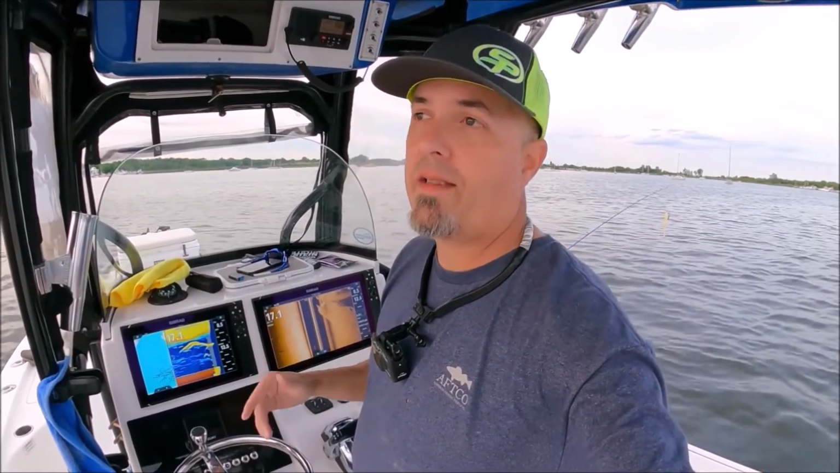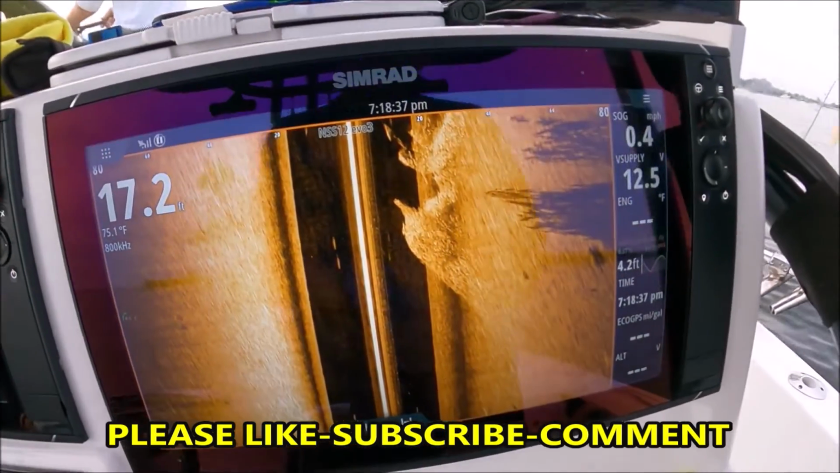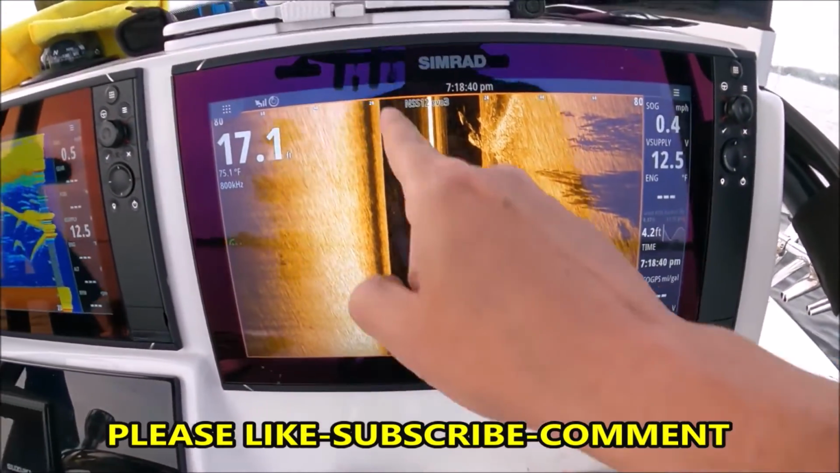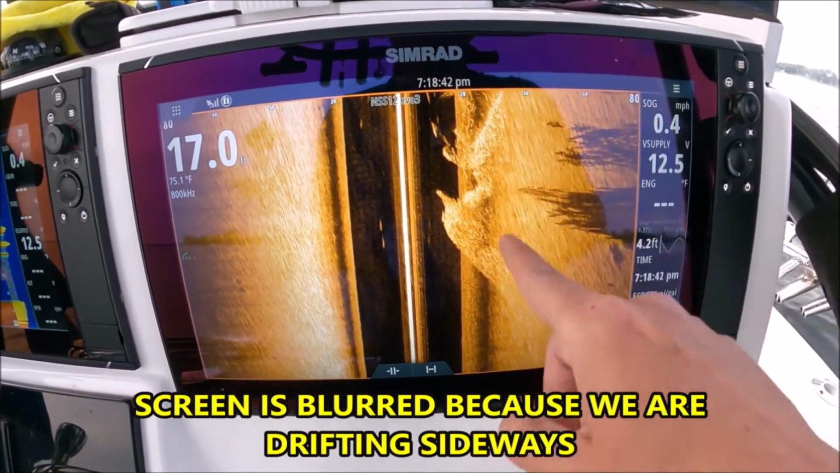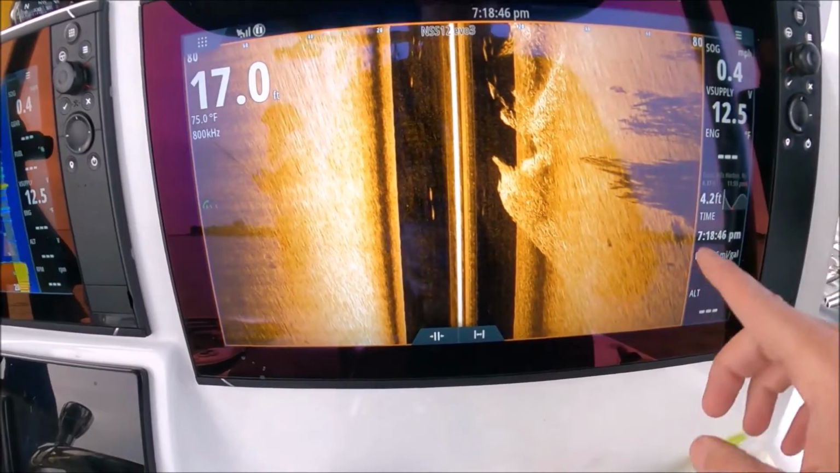In just a few minutes, I'm going to show you how to set up your side scan. It's really simple. On my side scan page right here, this is the right side of the boat, left side of the boat. This is all bait fish we're seeing here. These individual marks are striped bass.